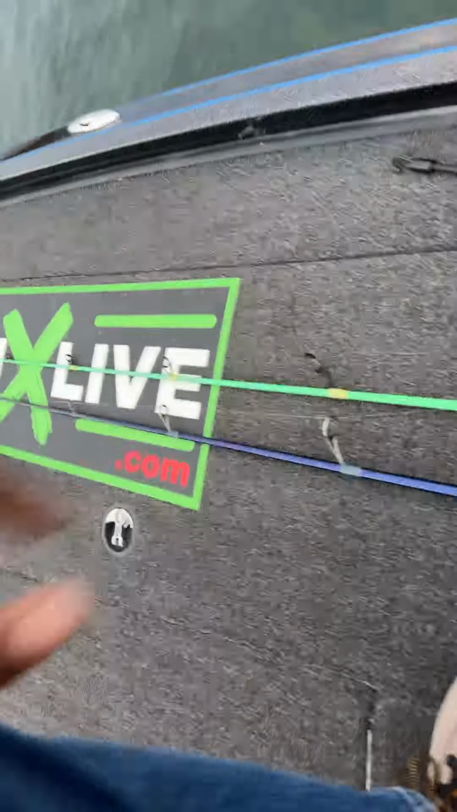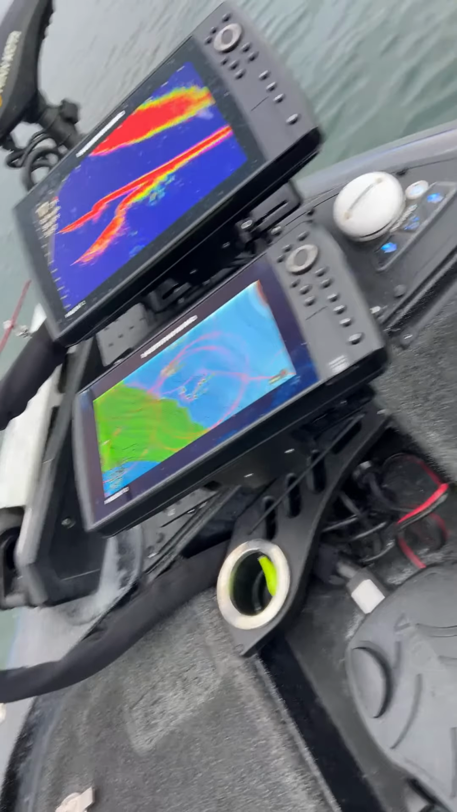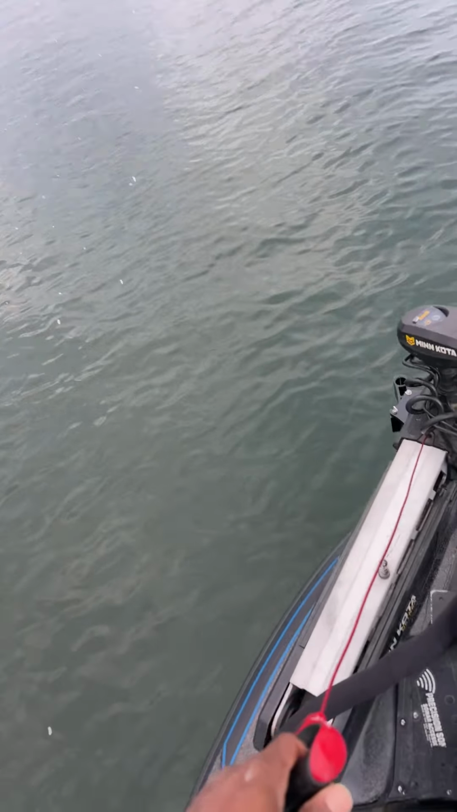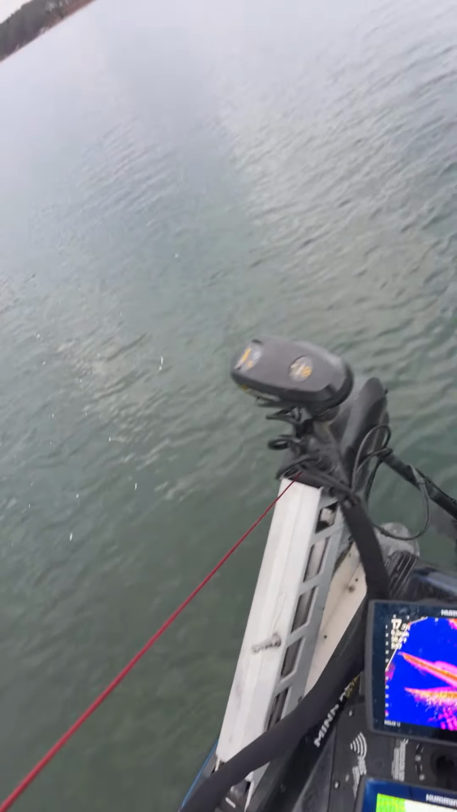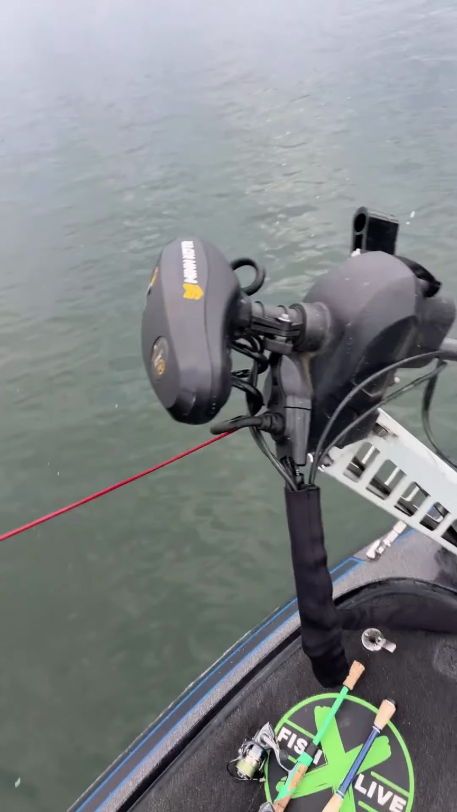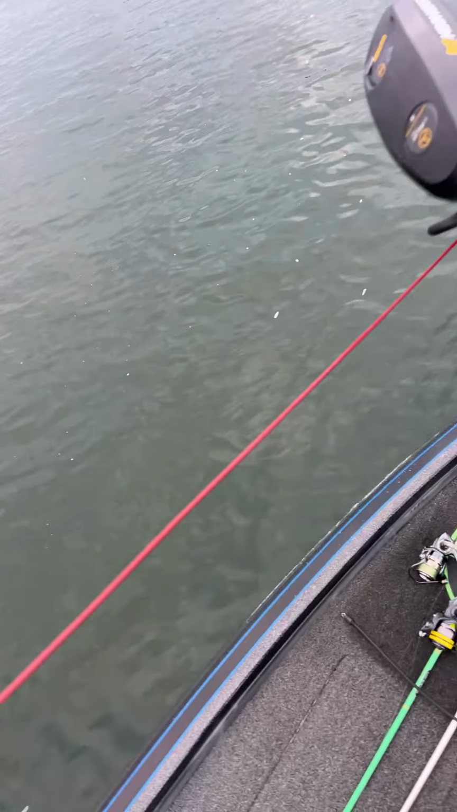All right, now if you guys will notice, my trolling motor is a lot easier to pick up and roll now because I removed my 360. I took my target lock off. I changed the bracket. So look at that. Comes right on up with these. So my 360, I took that off because I'm sending it into the shop. They're gonna replace that for me.